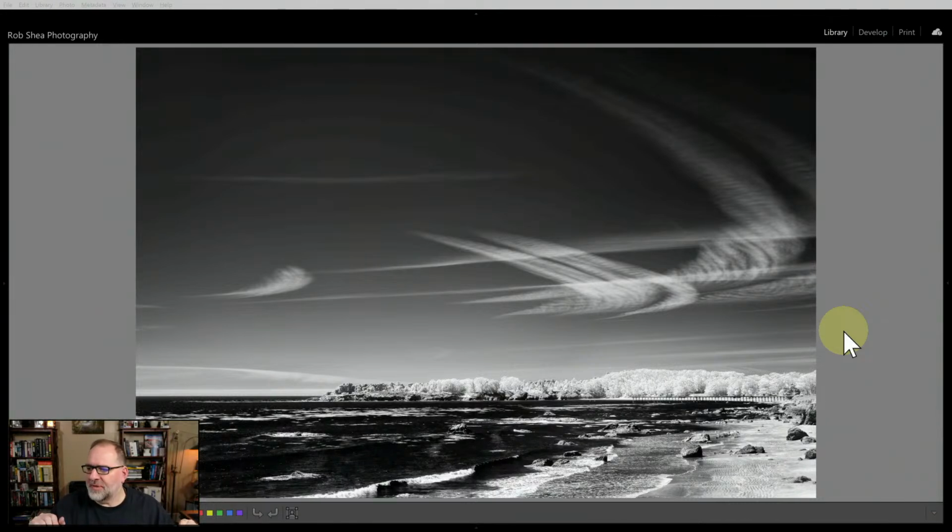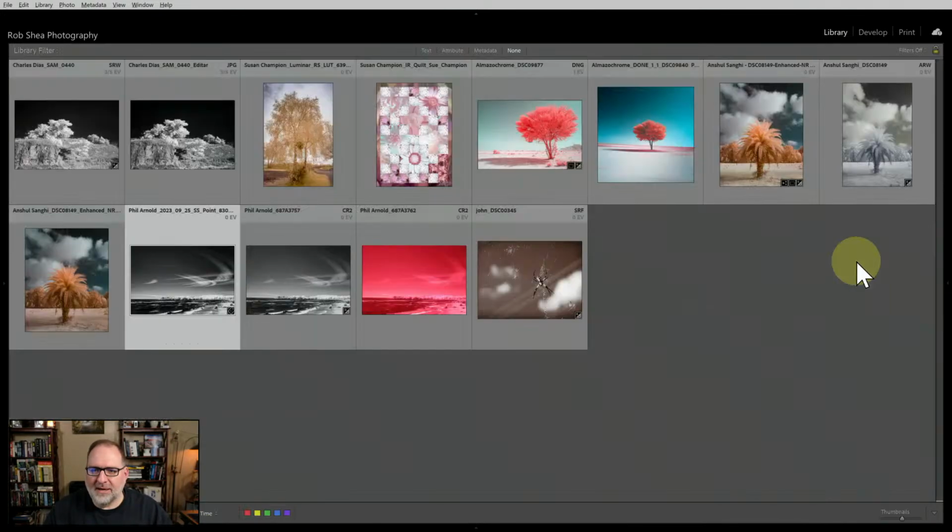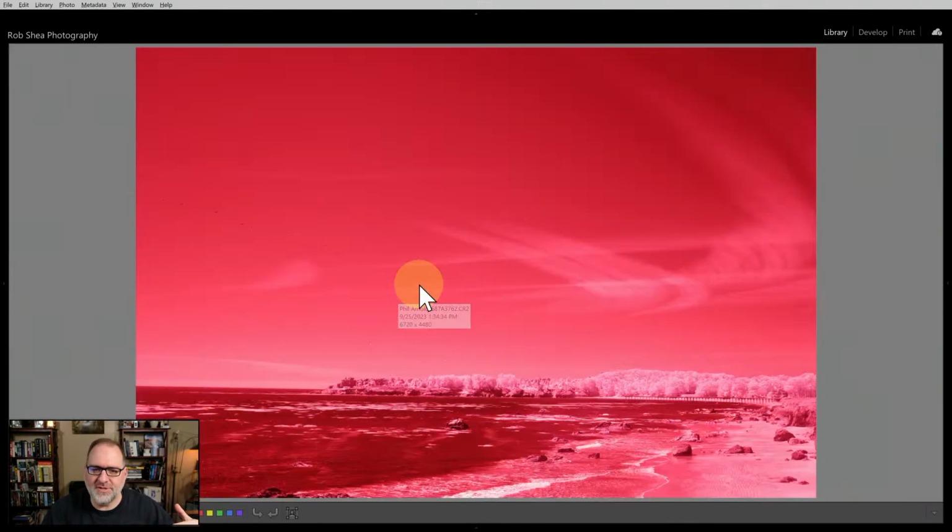Let's talk about the two images that you captured. You captured this with a 720 and an 830. What does that mean? What could you do with it? I want to tell you the thought process that I have in going through this, because that maybe influenced the thought process you went through. You ended up with a monochrome image, and I really like your choice there.